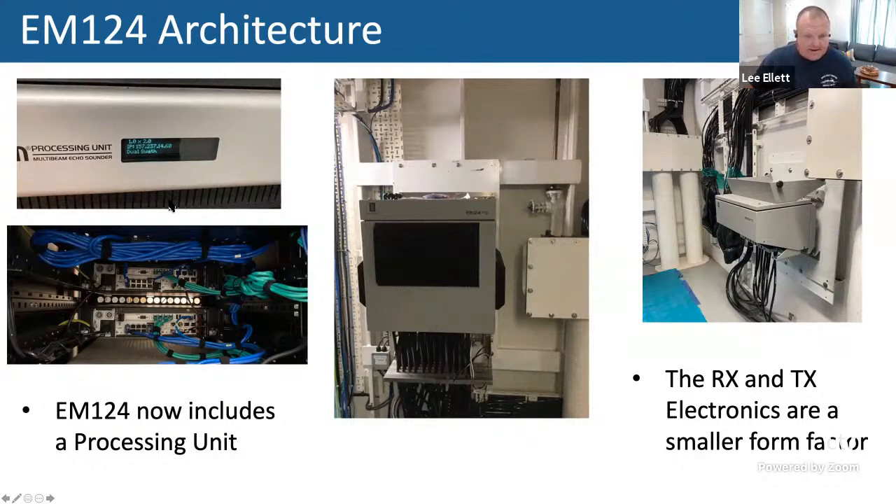Both these electronics are a smaller form factor for the TX and the RX, so we were pretty easily able to manage without writing in a lot of cabling into the shipyard package. We were able to get the cable lengths worked out well to do good cable management for both of these installations.